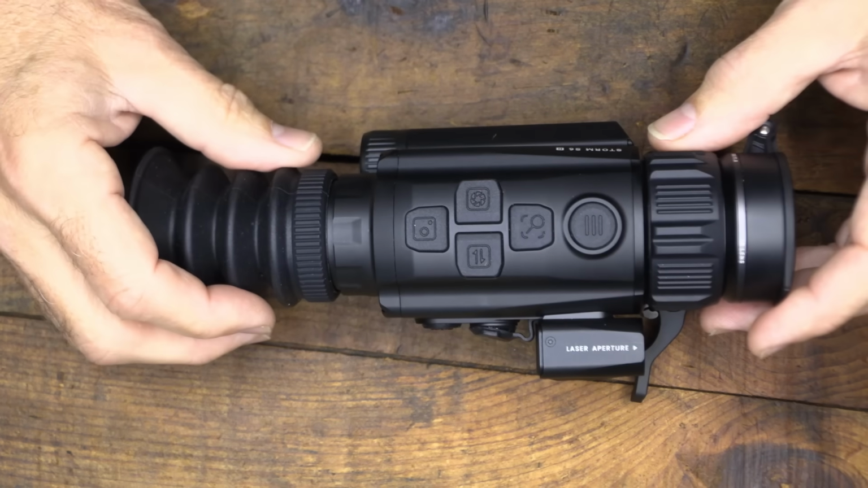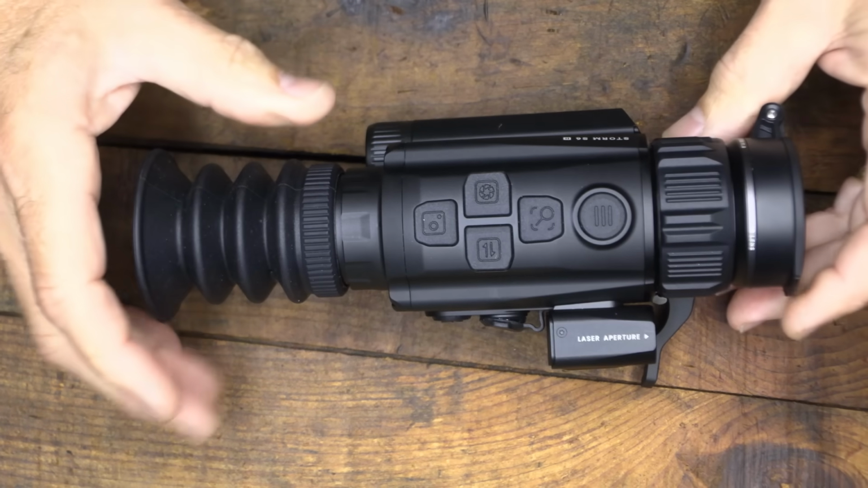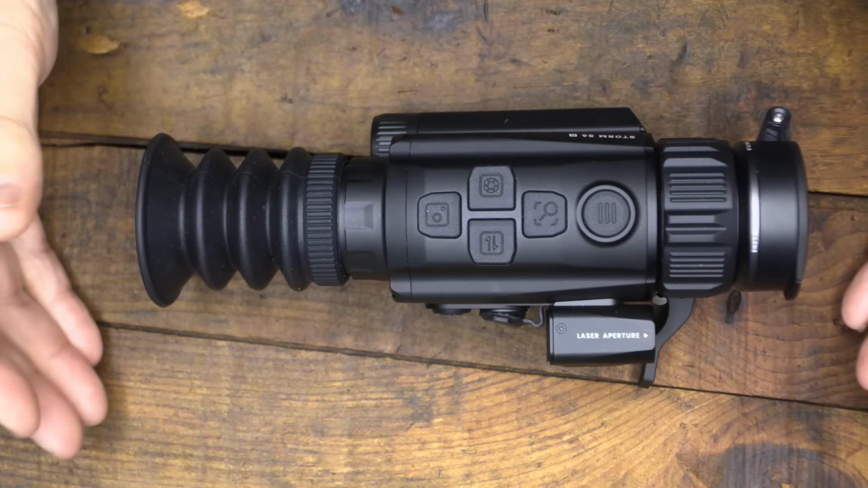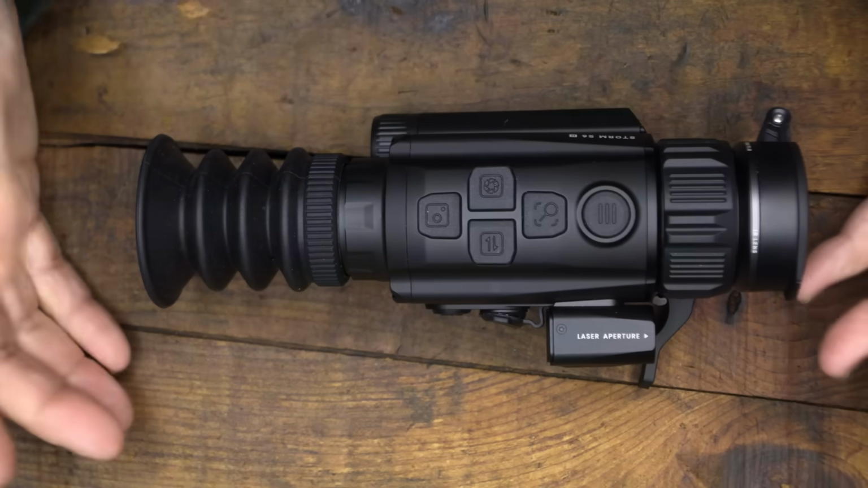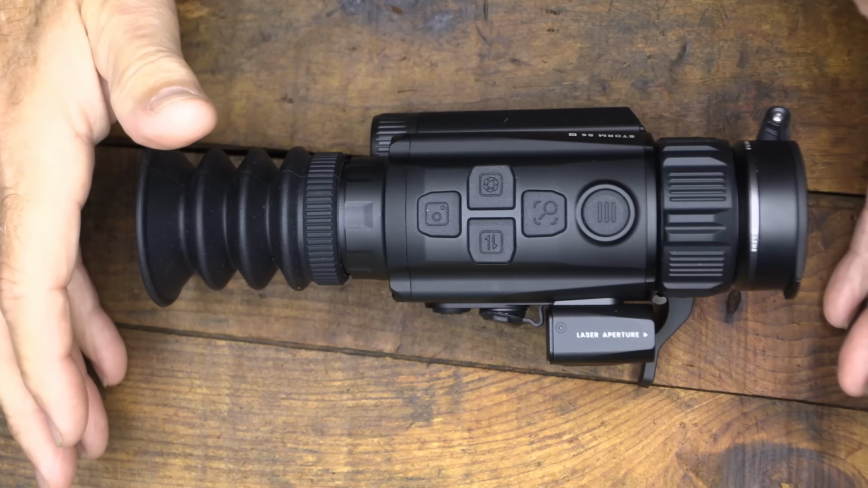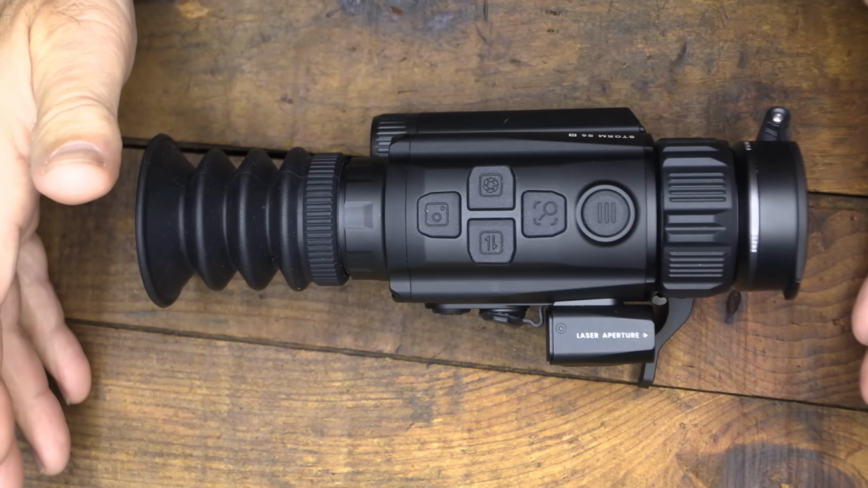Then we go to the Storm S6R, and then this gets up to $31.99, which for the features that this has, that's a very reasonable scope. You have a lot of different options. In fact, they're still offering the S6 without the laser rangefinder if that's what you want, and the price is considerably less. But if you really want top notch, the Storm S6R is very capable of whatever you're doing.